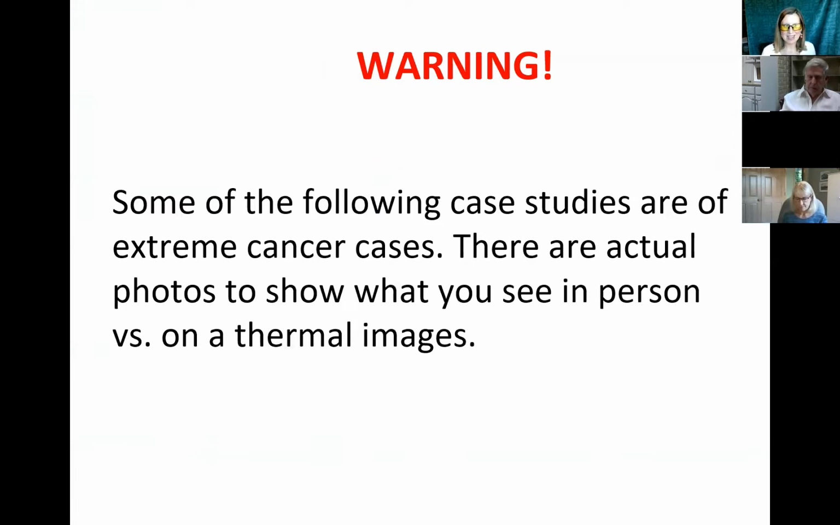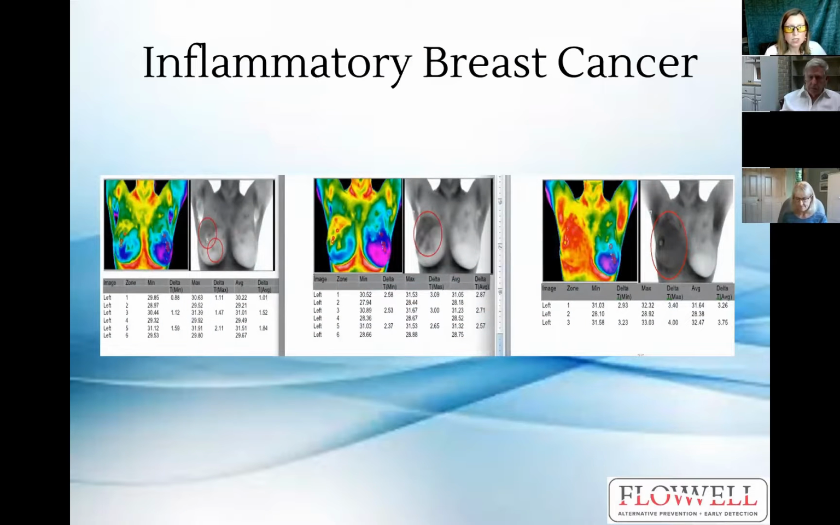Here's my warning slide. Some of the following cases are extreme cancer cases. There are actual photos to show you what you see in person versus on thermal imaging. This one is a case of inflammatory breast cancer, and that may not be detected on mammography. It also can progress very quickly if surgery and treatments are not done fast.